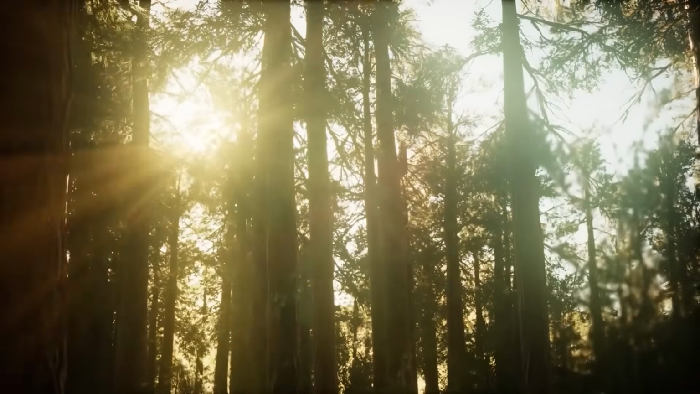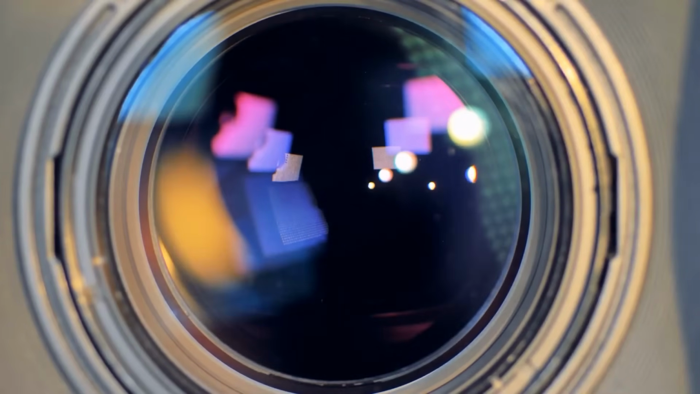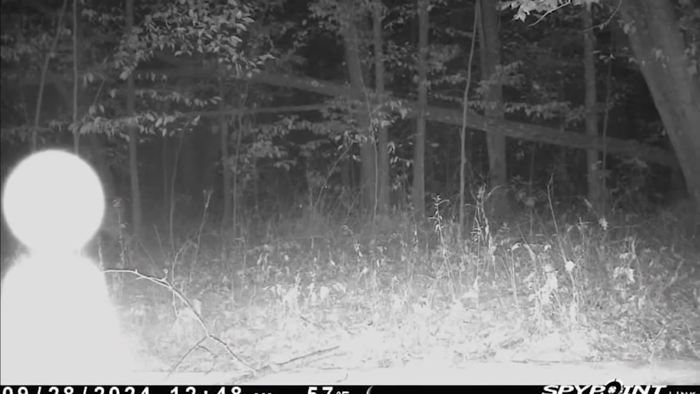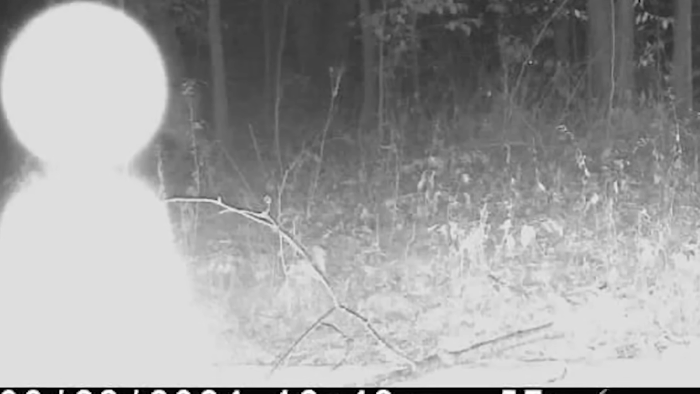Now, some say it is an optical illusion, possibly lens flare or a strange reflection off the lens, making it appear far larger than it actually is. Yet the way the light plays around its figure leaves many wondering, could it be something we can't explain? Or is it just another trick of the eye? Either way, the mysterious nature of this alien image still holds a creepy allure, leaving you to wonder if there's something more out there.